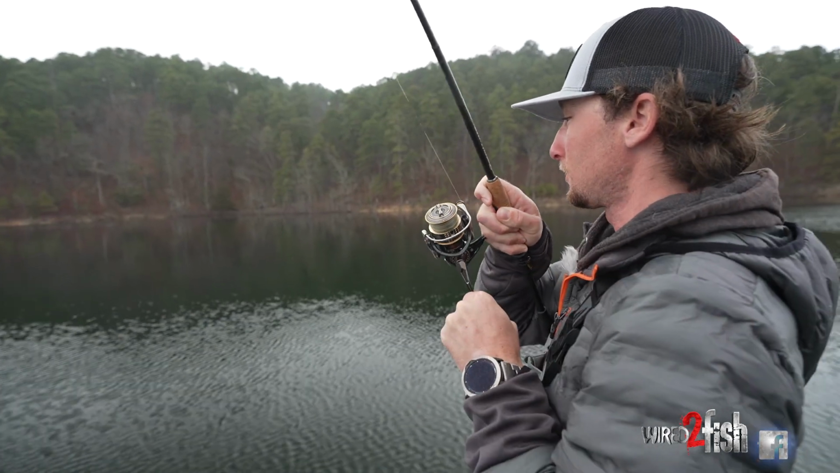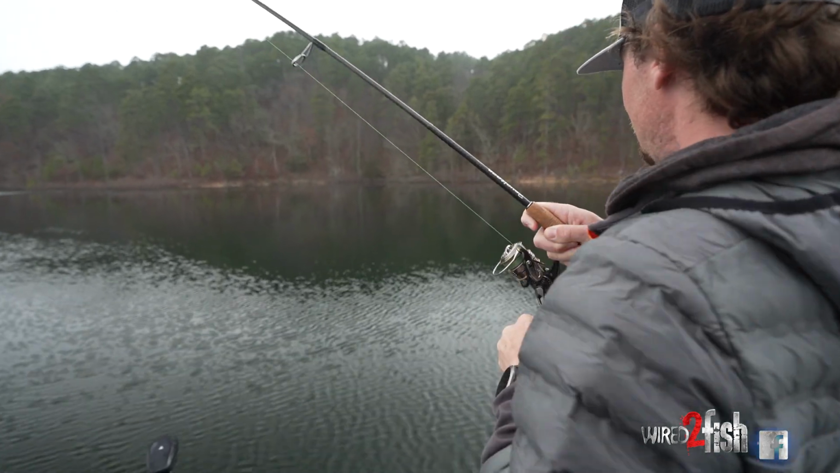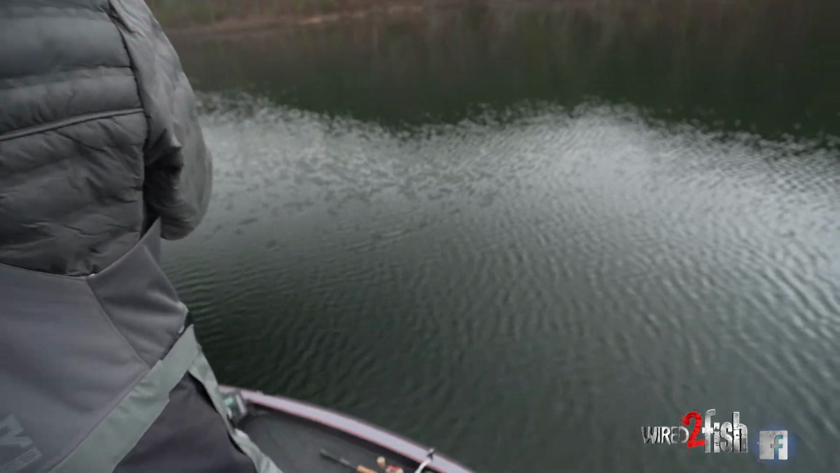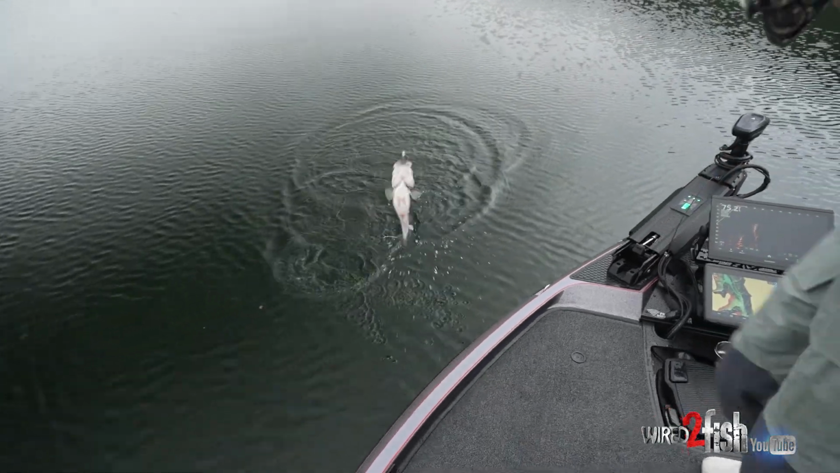Feels like a decent one, kinda. So that fish was actually down there about 30 feet when I threw to him. Good spot. And about 30 feet.